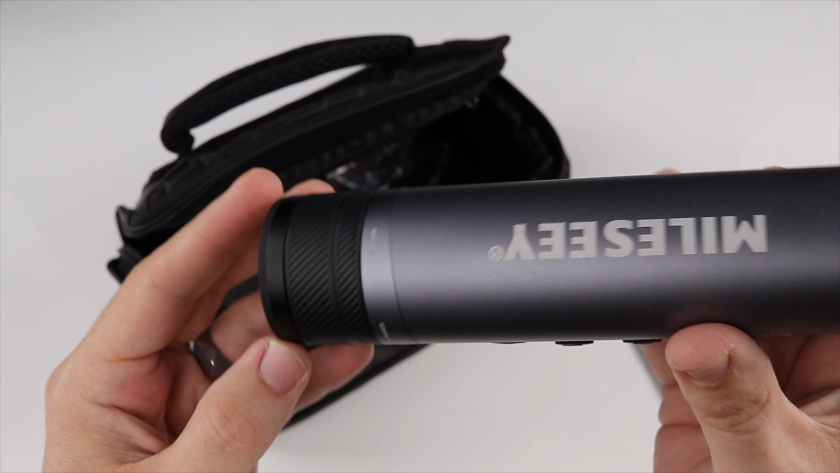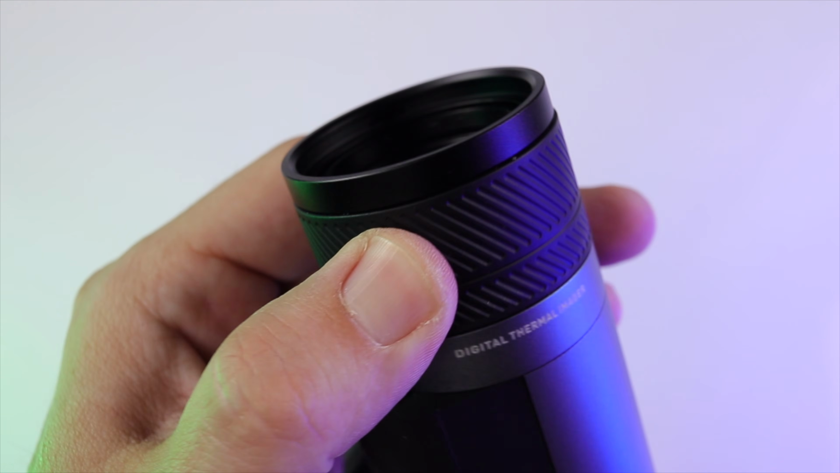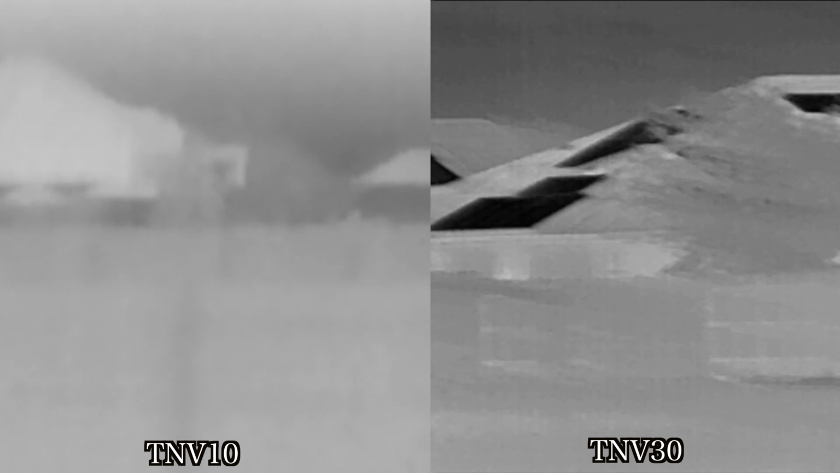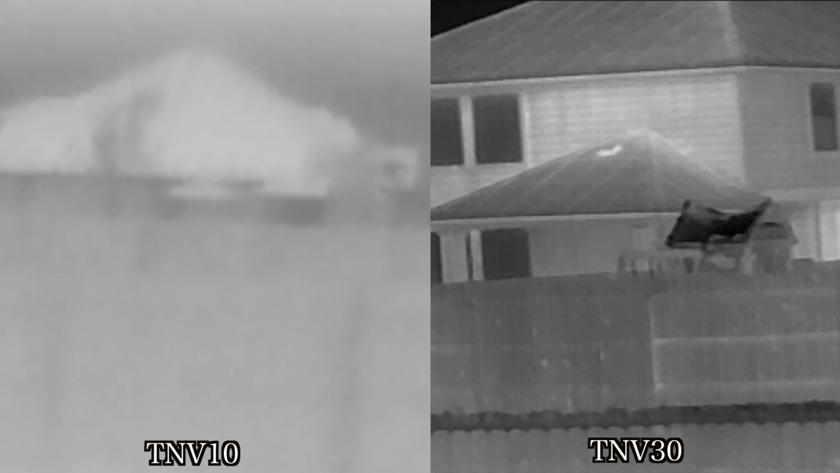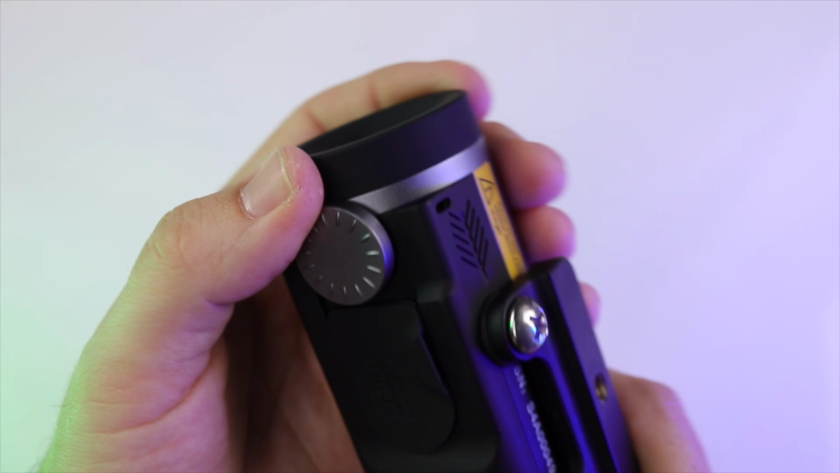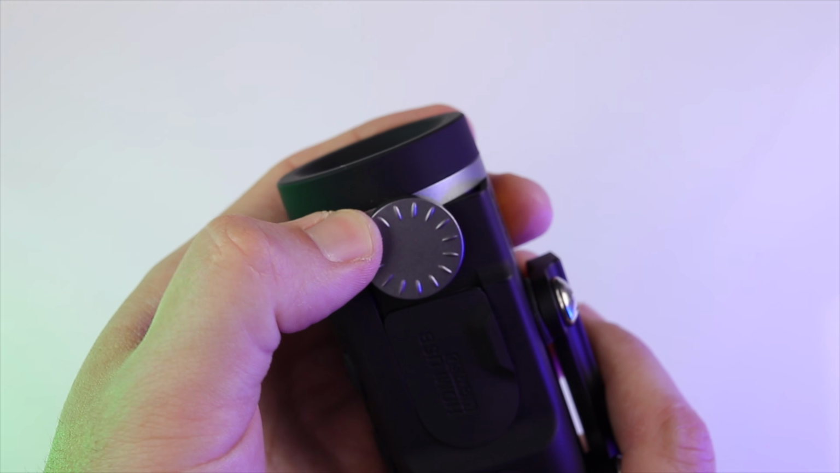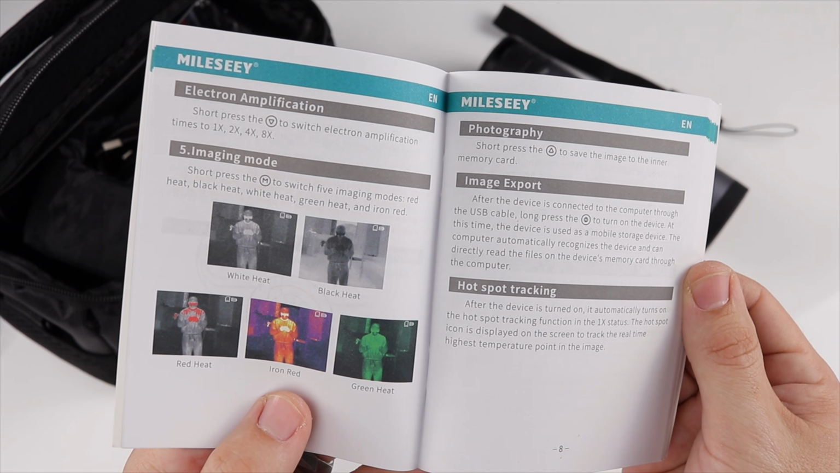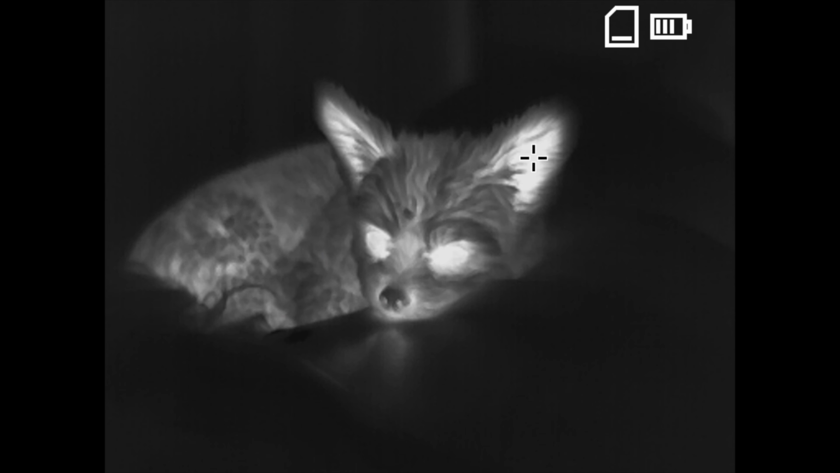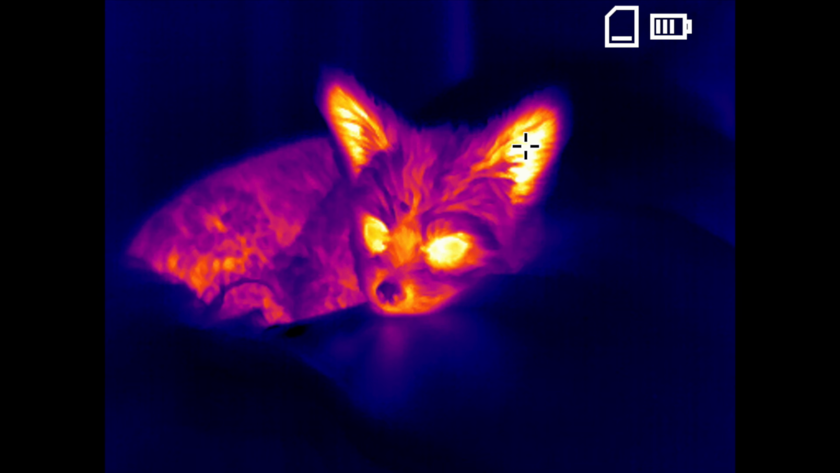A very welcomed addition to this monocular over the TNV10 is that there is now a rotatable focus ring on the front of the device, which allows you to get a much clearer look of the objects that you're viewing. All of this displayed on an 800x600 OLED viewing screen, and we also have a diopter adjustment so you can ensure a crisp and focused look through the eyepiece, and this is helpful if you wear glasses. The TNV30 comes with 5 color palettes to choose from: white hot, black hot, red hot, green, and iron red.